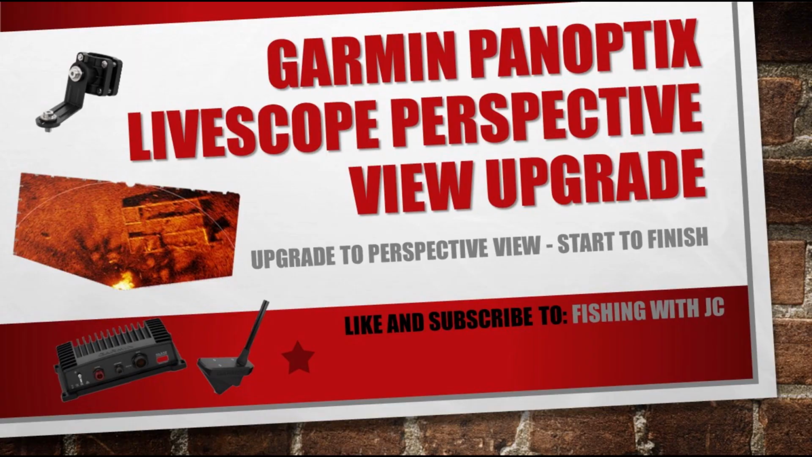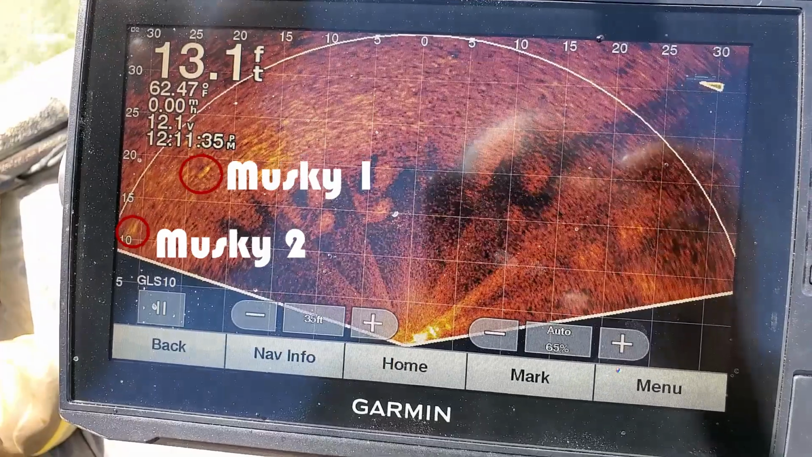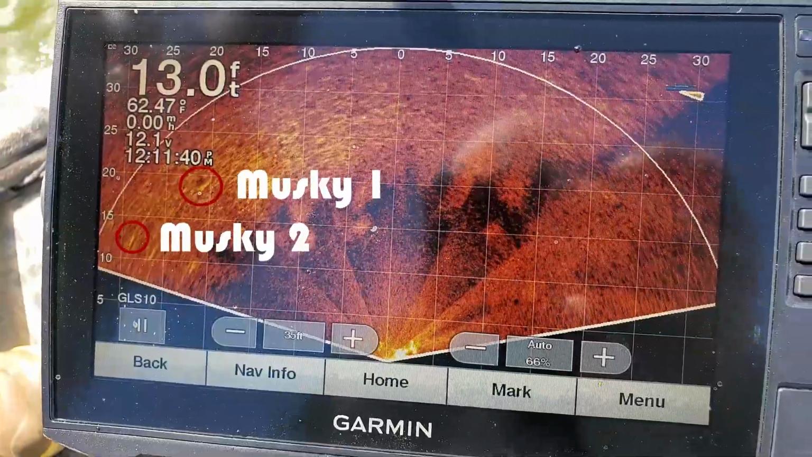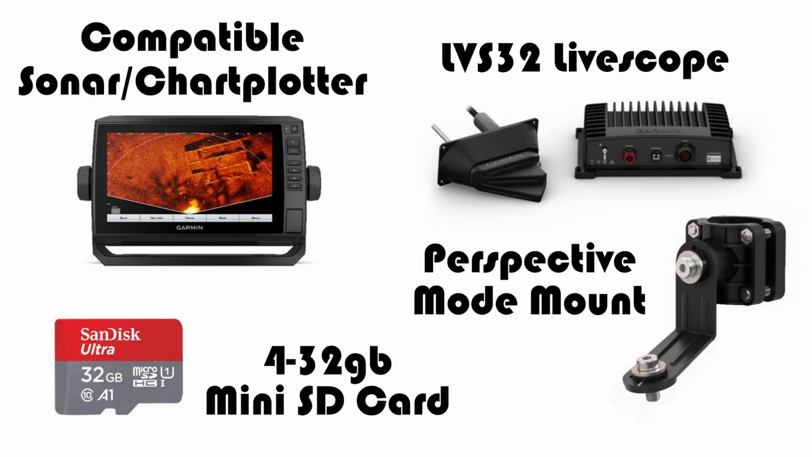Now, this is best served in shallow water. You can do it in deep water, but it really shines in the shallow water. You'll be able to see bait fish and also identify game fish like muskies or bass or catfish. And then you can also see your lure, so you can actually see the fish swim up behind the lure and even strike.